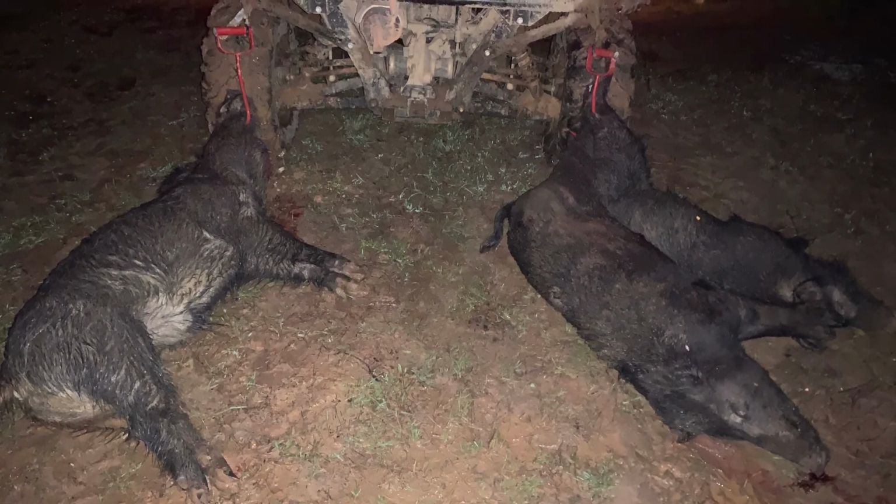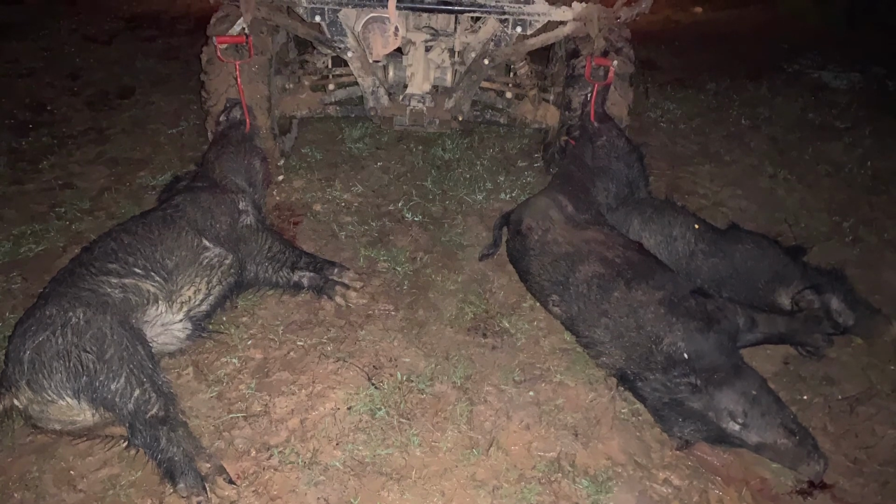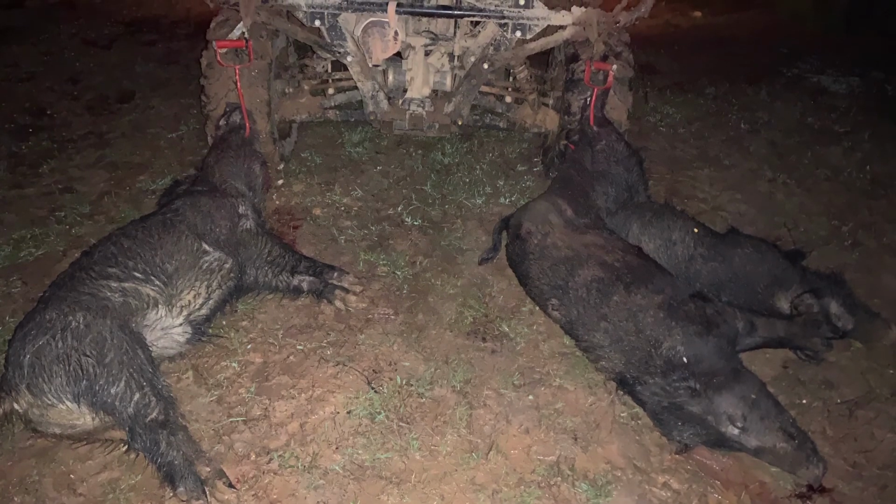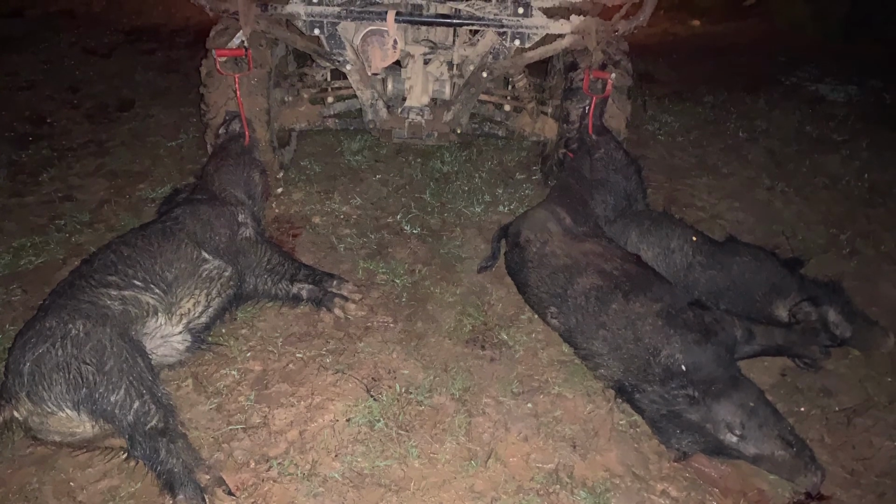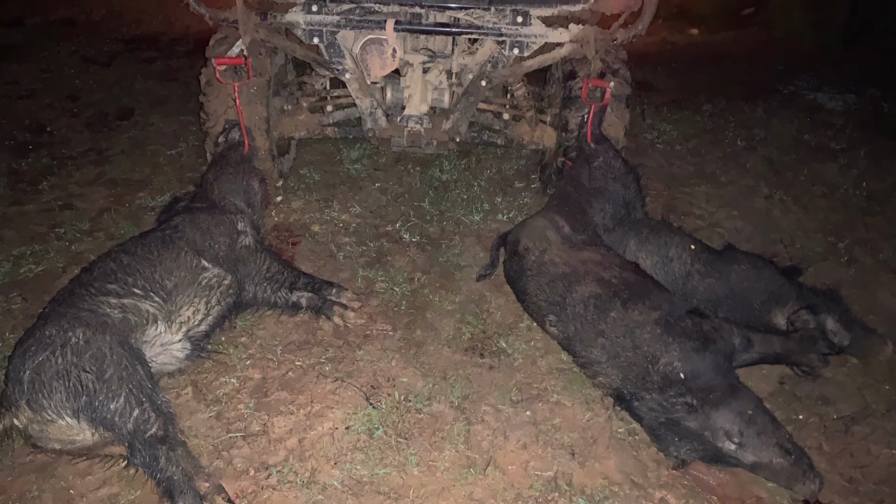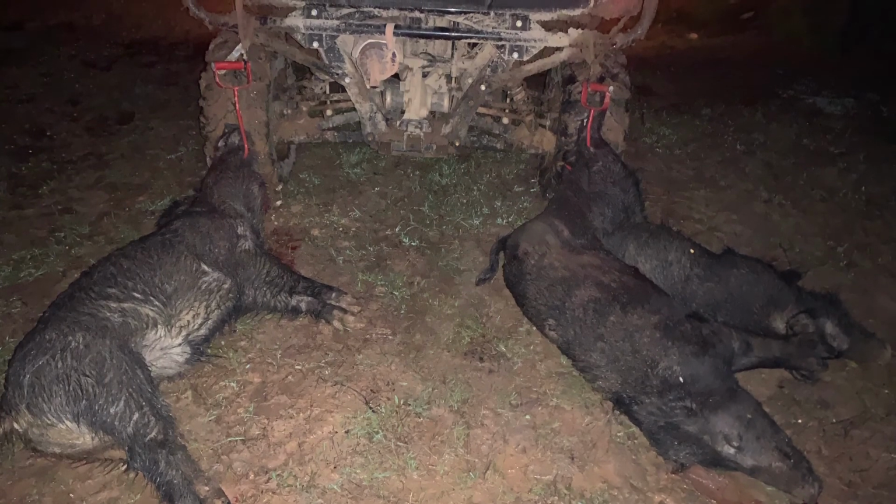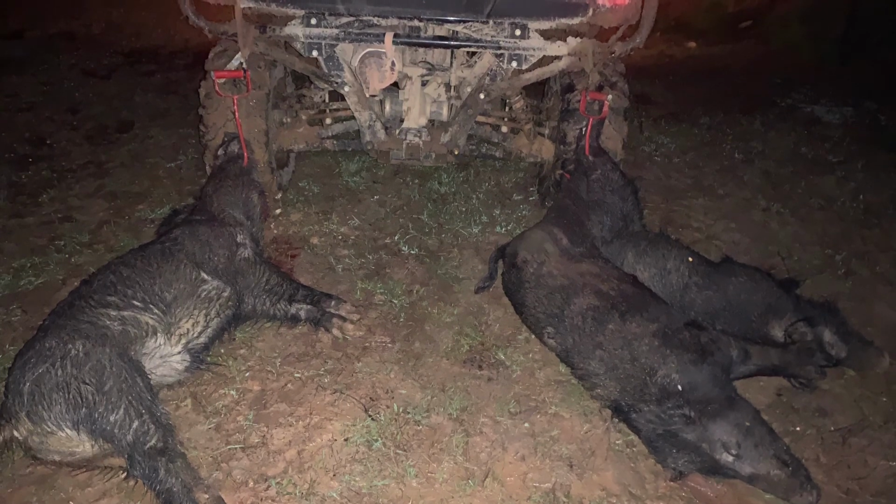I got a new rifle that I'm building right now. It's going to be a 5.56, and also from what I'm hearing, I'm about 2 weeks out on the Halo X50 millimeter. Can't wait to get my hands on it. And hogs are moving right now, man. If y'all ain't hunting, get in the woods, because it's on right now.